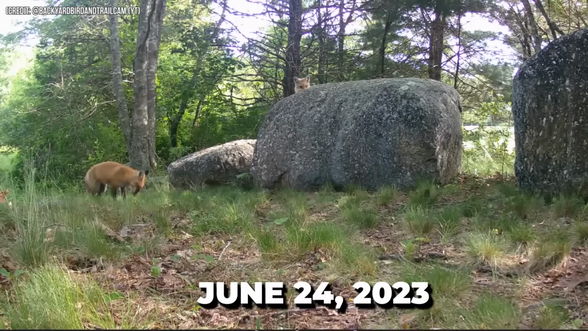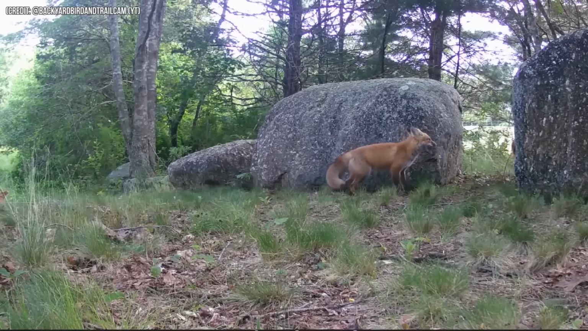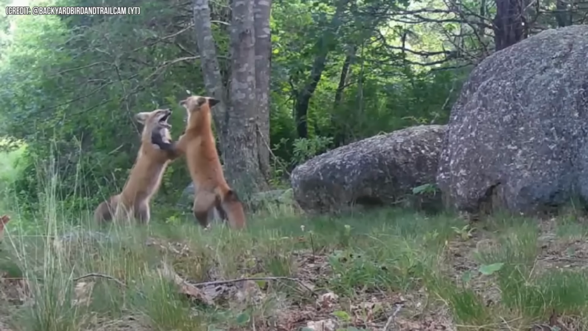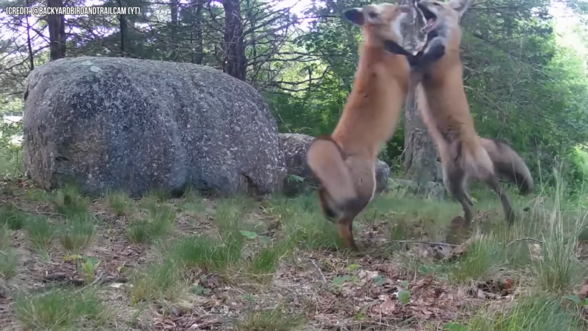Number 3. Uploaded on June 24, 2023, this clip shows two foxes fighting for social dominance. This isn't something we get to see every day, as the nature of these creatures is a bit different than others. But this trail cam recorded their fight.